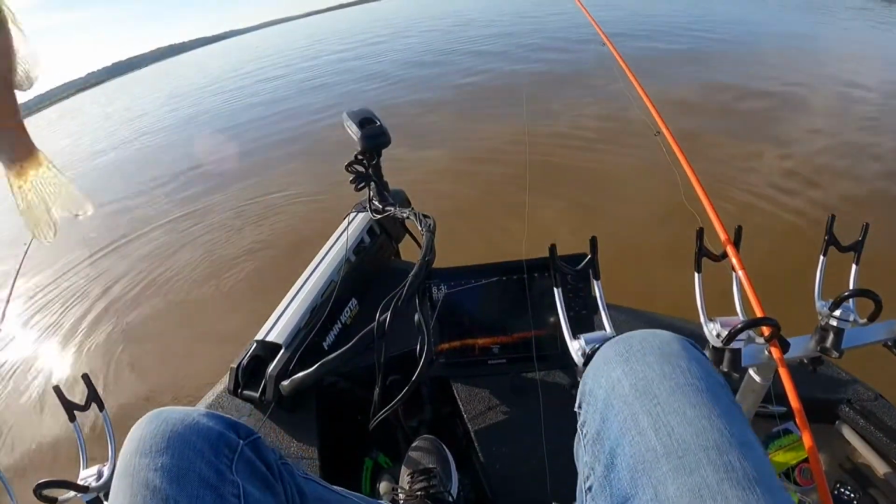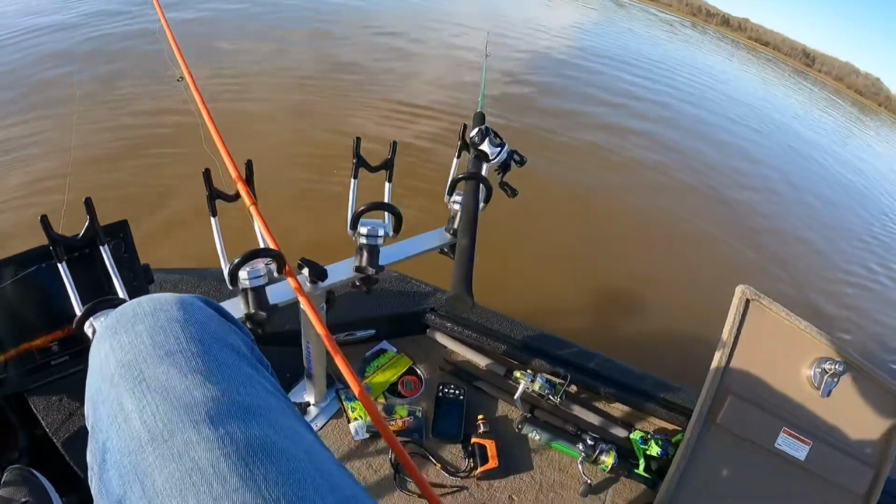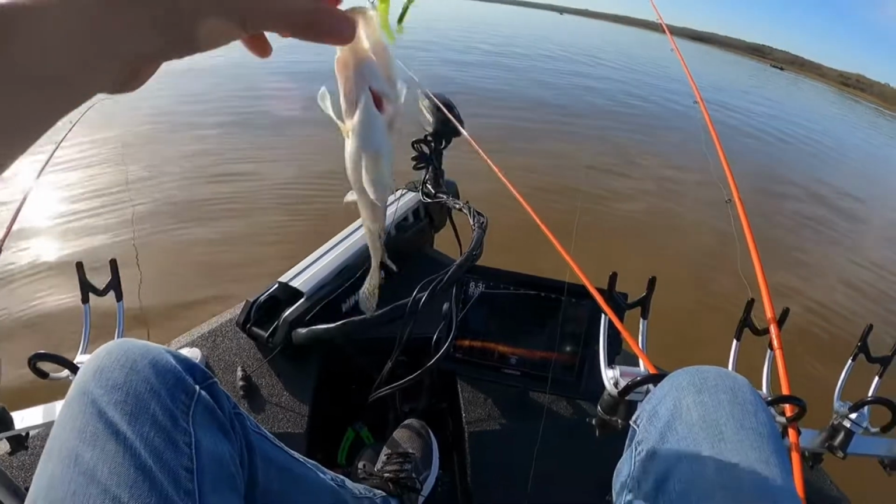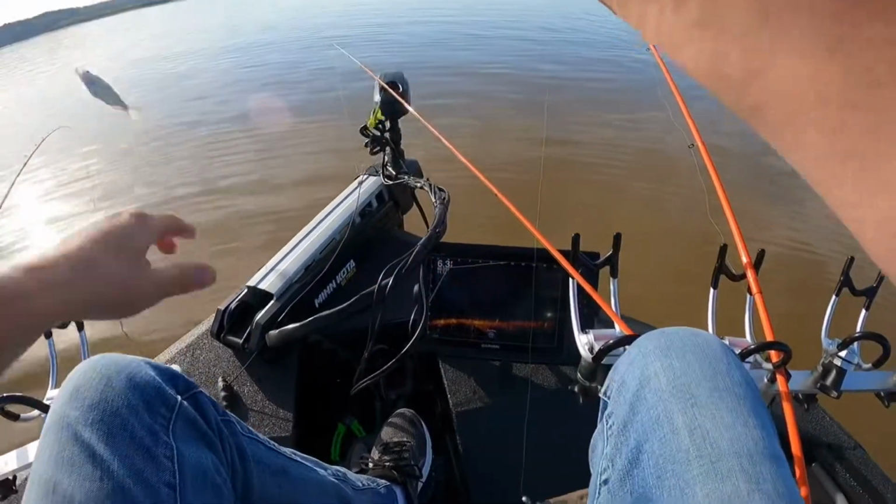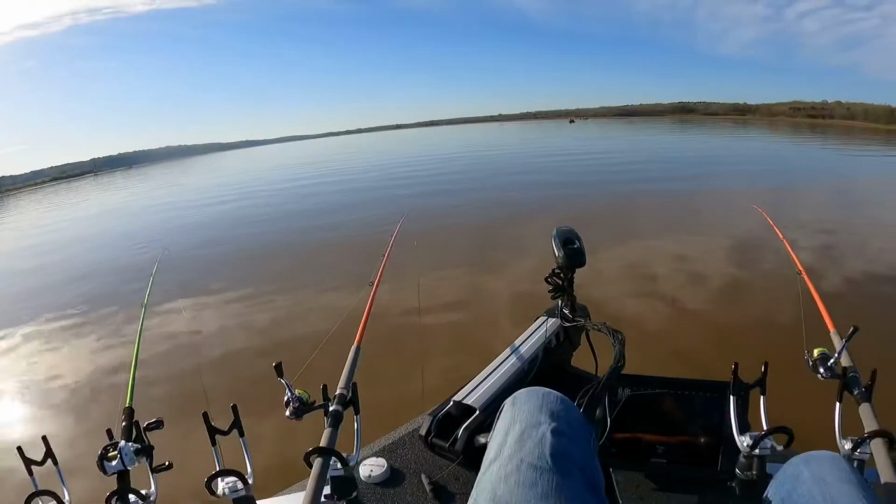So down here in Mississippi, we turn this size loose. That right there gets you a ticket. And I mean, that's still a decent fish in some places. But down here, that right there gets you a ticket. Catch another one.